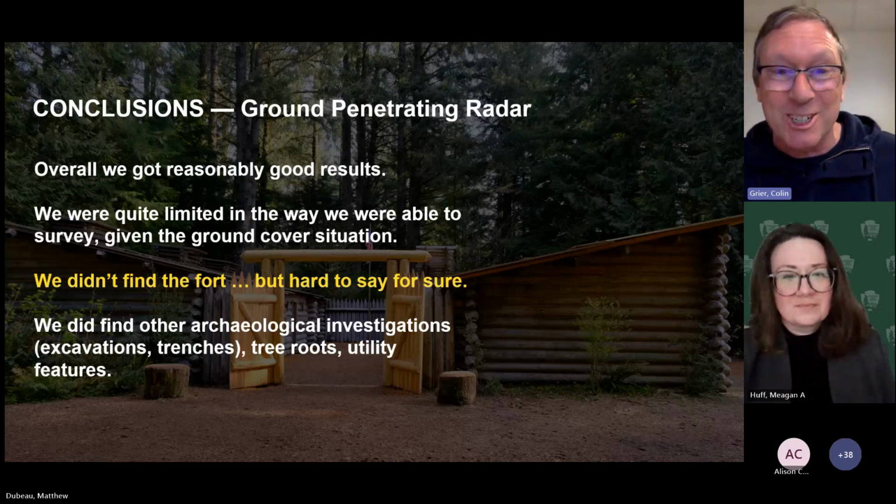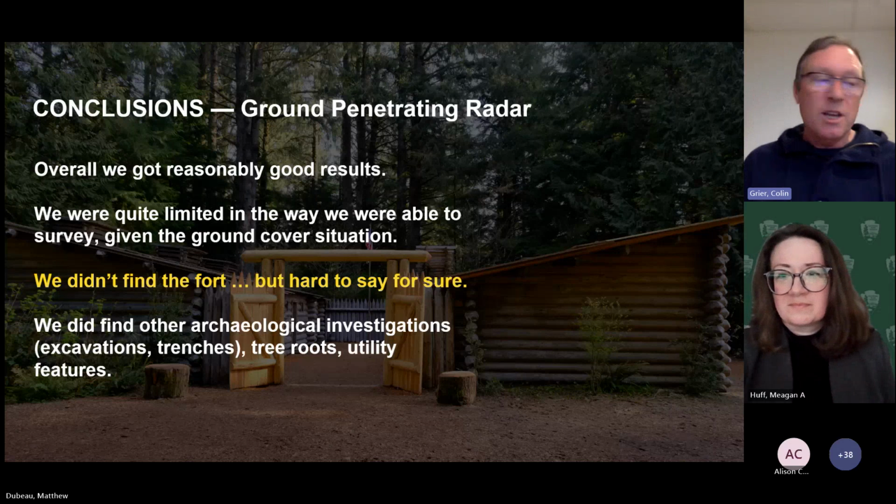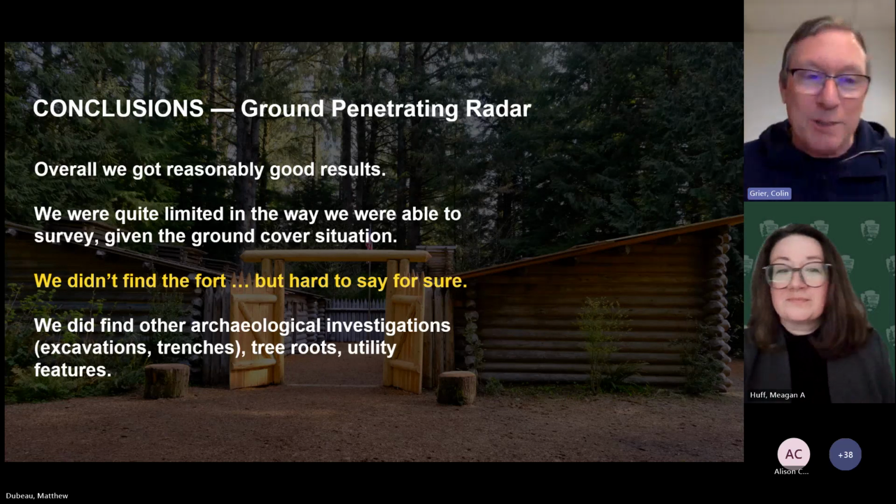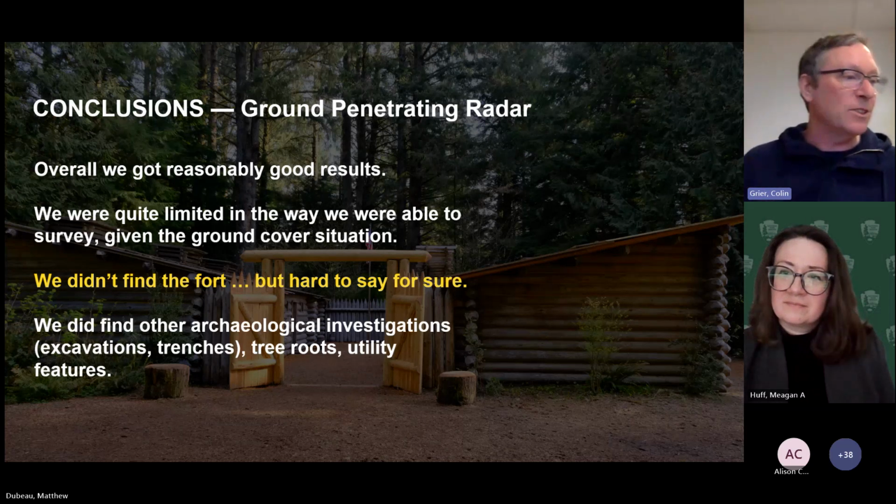Sometimes you just don't know what you're going to get. You give it the good old college try, learn from that, reframe your questions, take a different look, and see what we can come up with. Maybe there's a whole other round of GPR in the future. We'll see. What we're going to probably turn to is a lot more GIS potential modeling for where this fort could be based on landscape characteristics and other kinds of dimensions like that. So next slide, and that'll probably be the end of it.